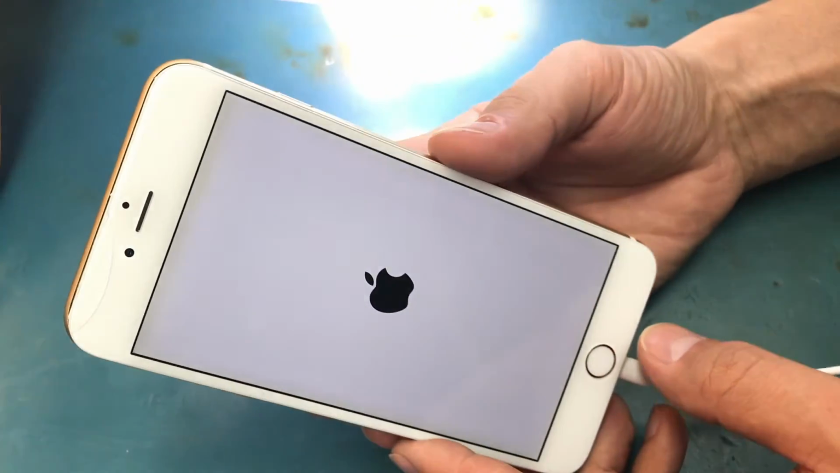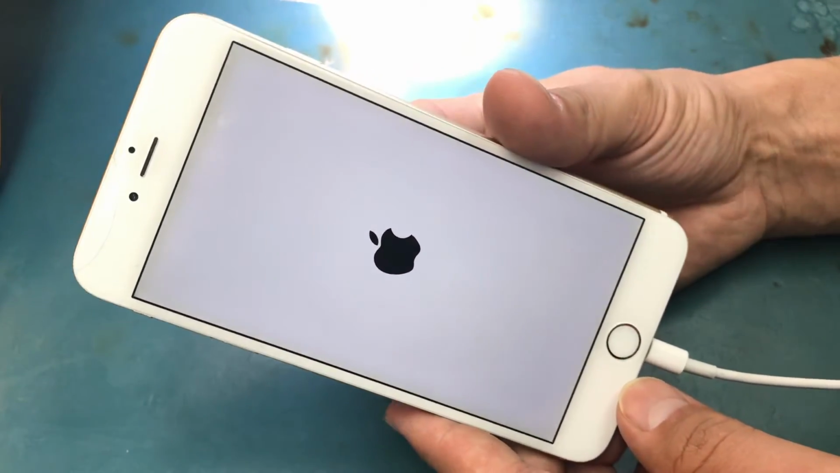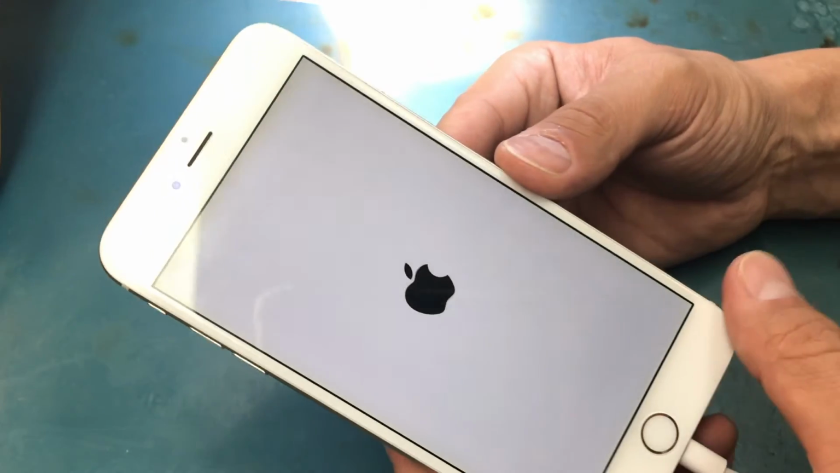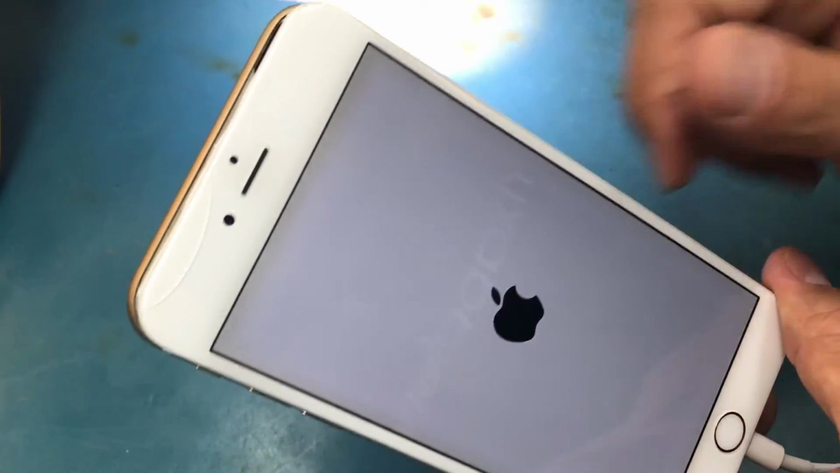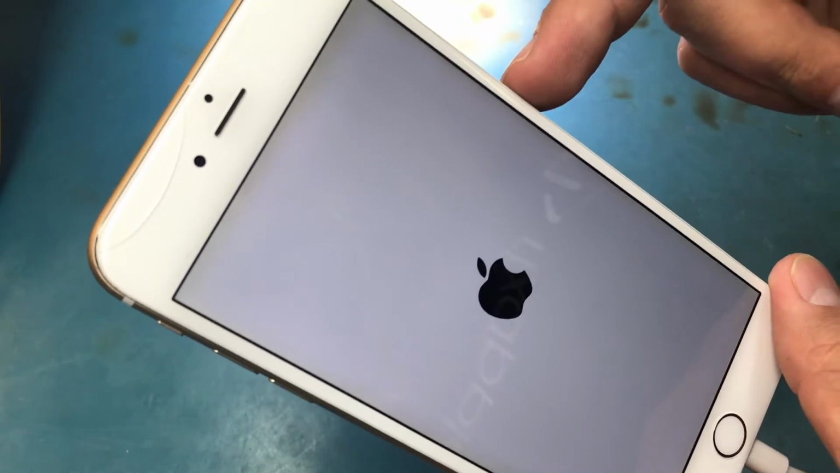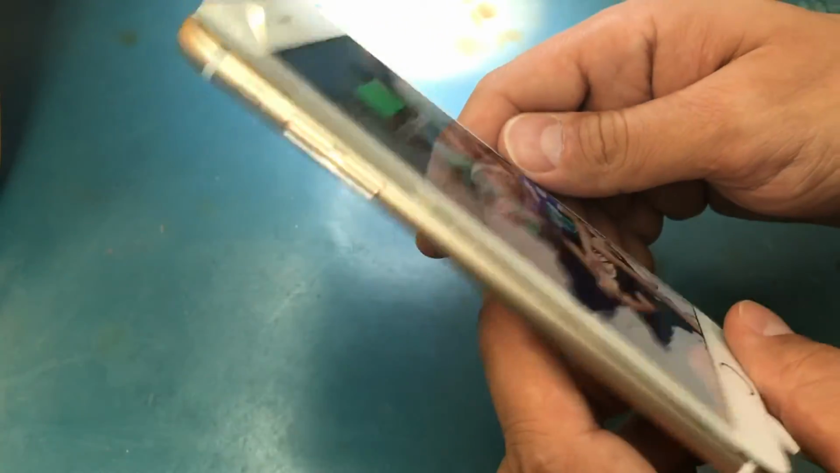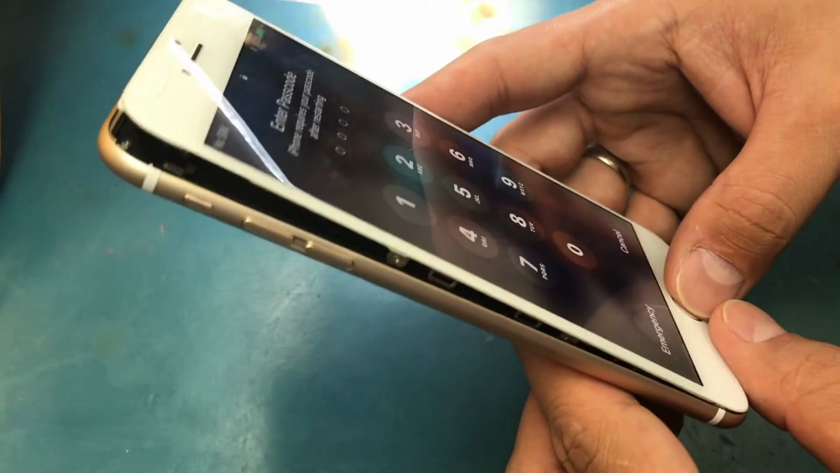Let me try and see if the touch works so that we can extract the data. And the rest, I pretty much don't care. If there is a bad camera, if buttons don't work, Touch ID doesn't work, I could care less about that. All I care is that I can touch the screen to get the password. The computer should recognize it, but I already hear that it's recognized by the computer. Okay, so we see some customers' information.